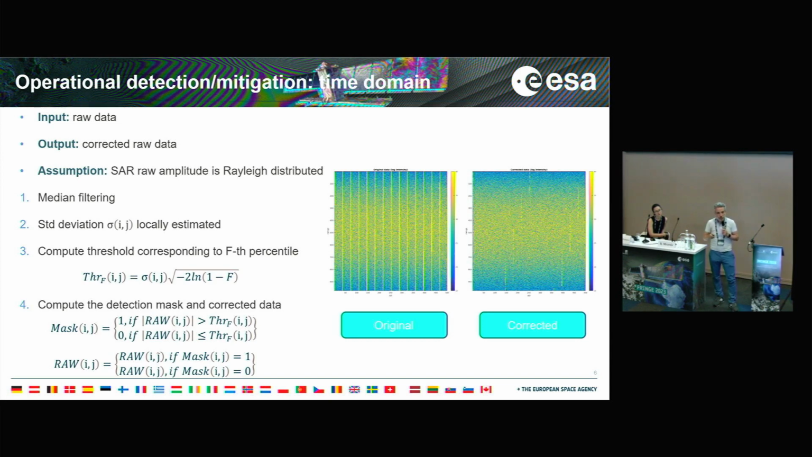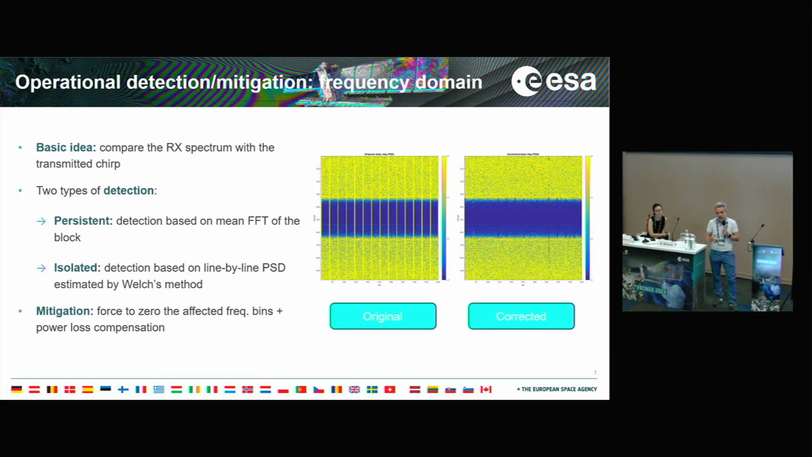Once the time domain detection and mitigation has been performed, we go to the frequency domain mitigation, which is basically similar but operates in the spectrum domain of the data, and we compare the received spectrum of the data with the expected ideal spectrum, which is basically the one of the transmitted chirp. So it depends on the subswath that we are observing.